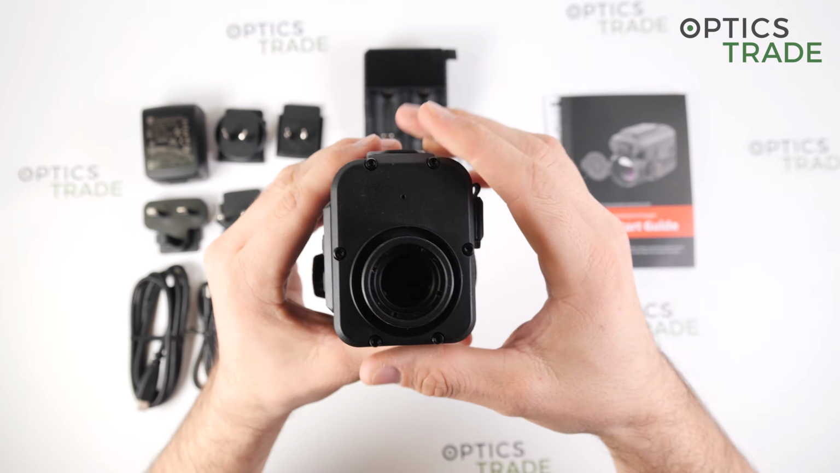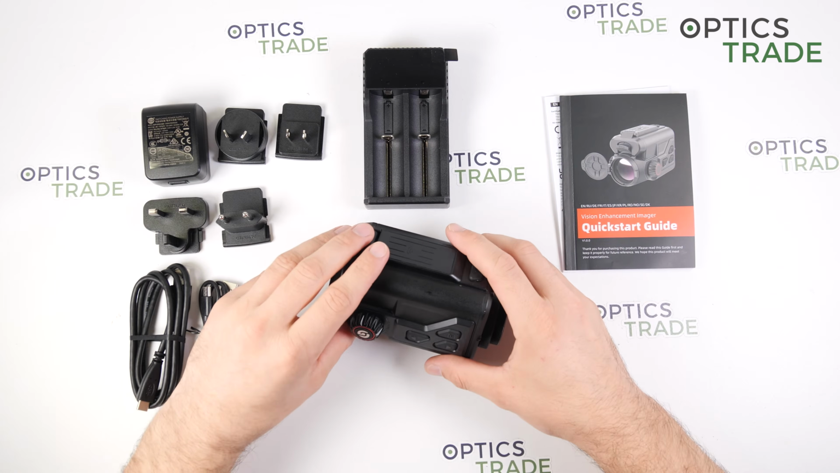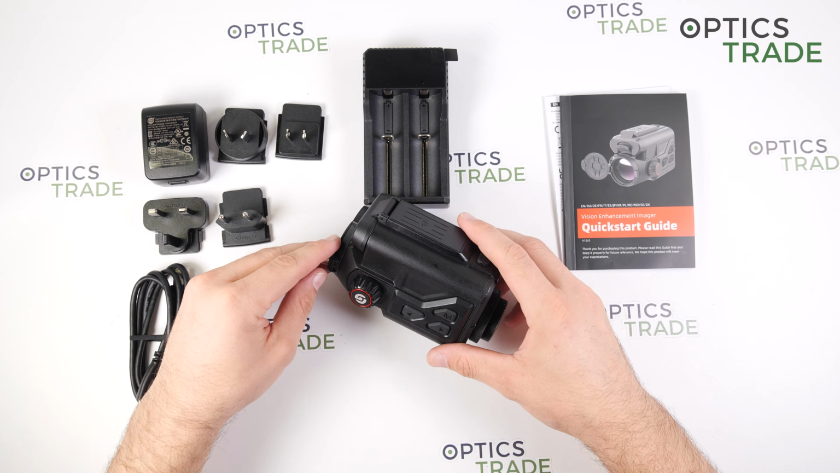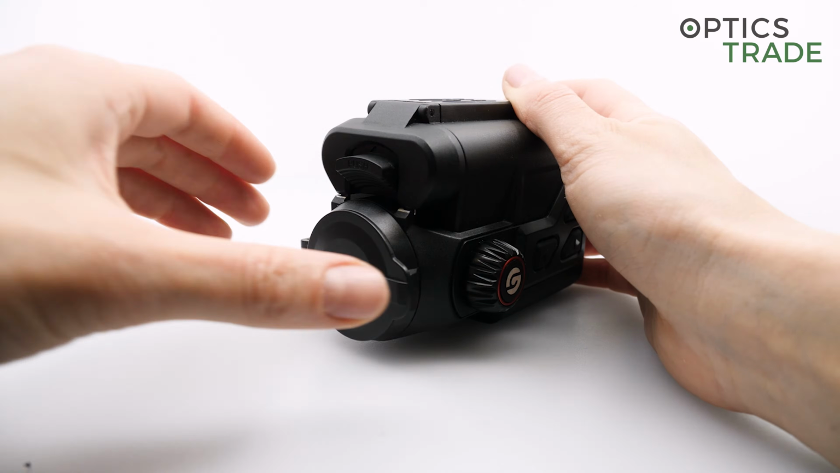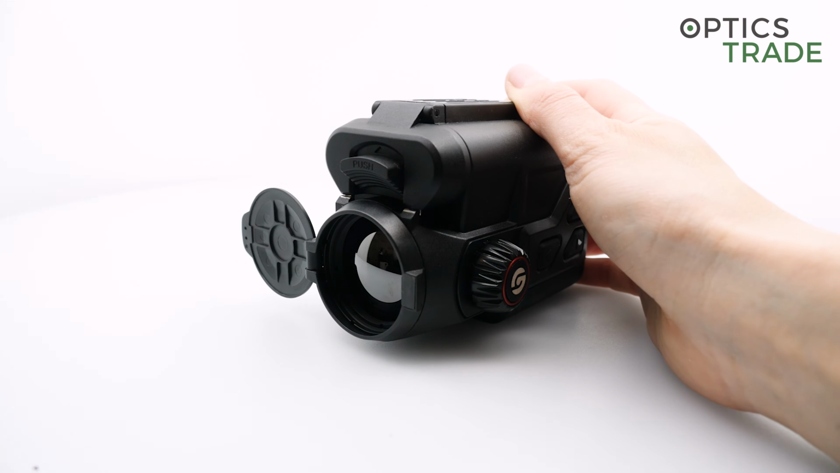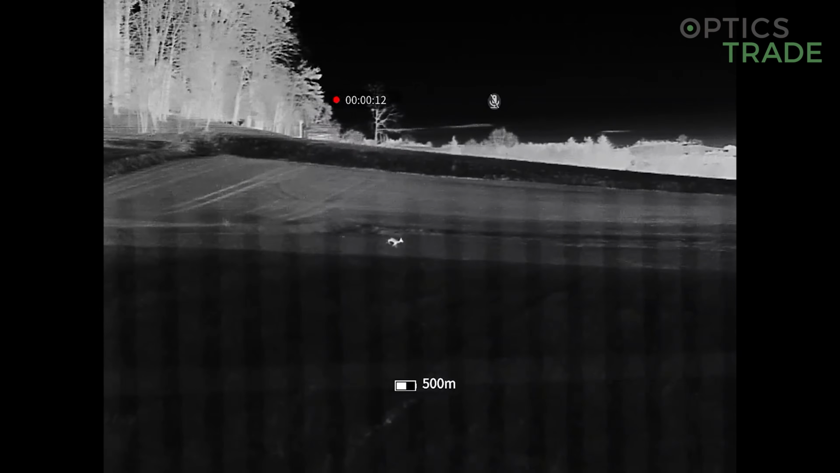Now for the sensor specification, built in is a Vox detector with 640 by 480 pixels, and the pixel pitch is 12 microns, so a very small pixel pitch, and the refresh rate of the sensor is 50 Hertz, so you have a really smooth image also on targets which are in motion.